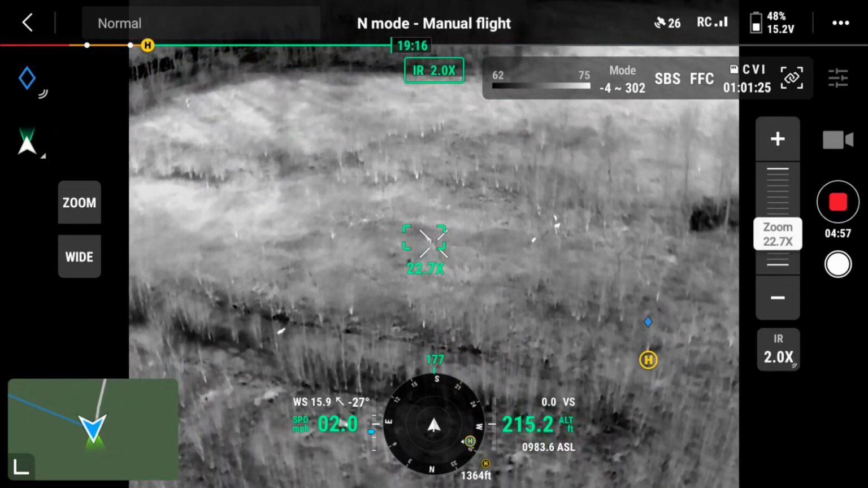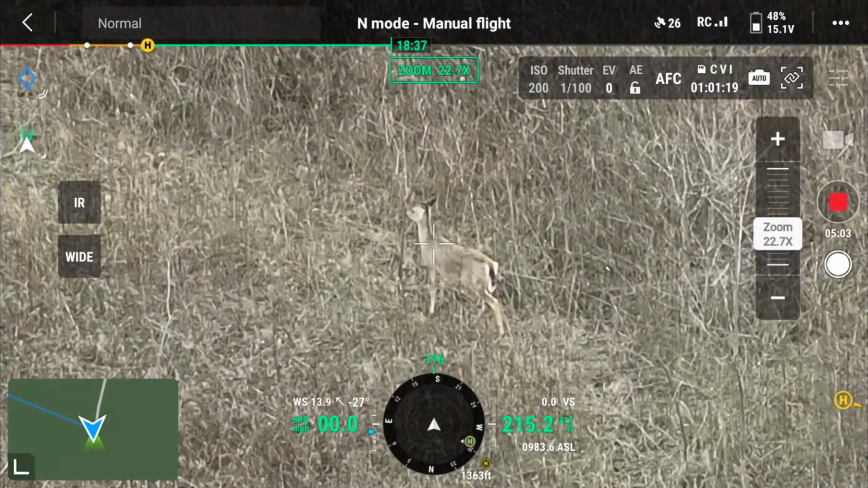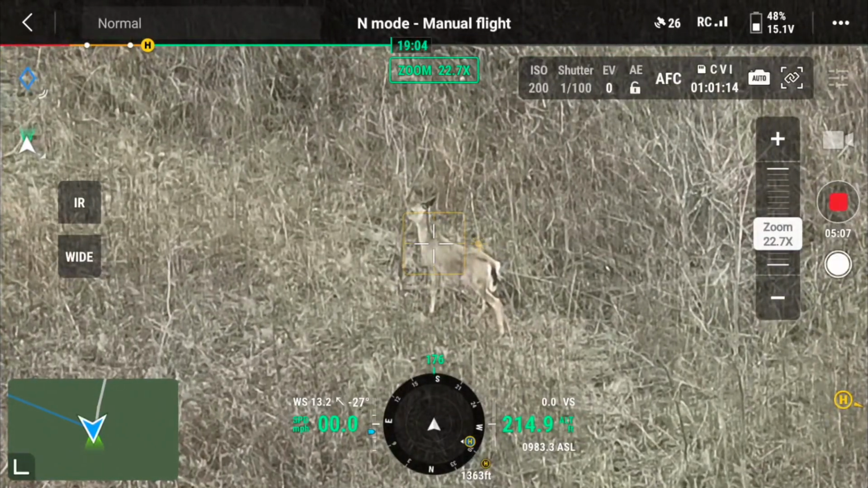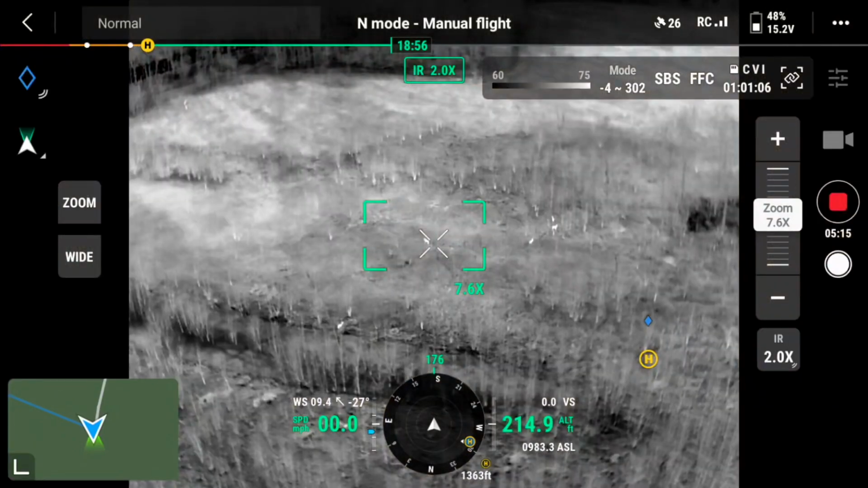We're going to back up a little bit so we can zoom in. Look there on the bottom left, another bigger deer was coming. And this is, I'd say, a yearling, maybe a young doe, a young deer. I'm going to zoom back out, go IR, and give you a look.